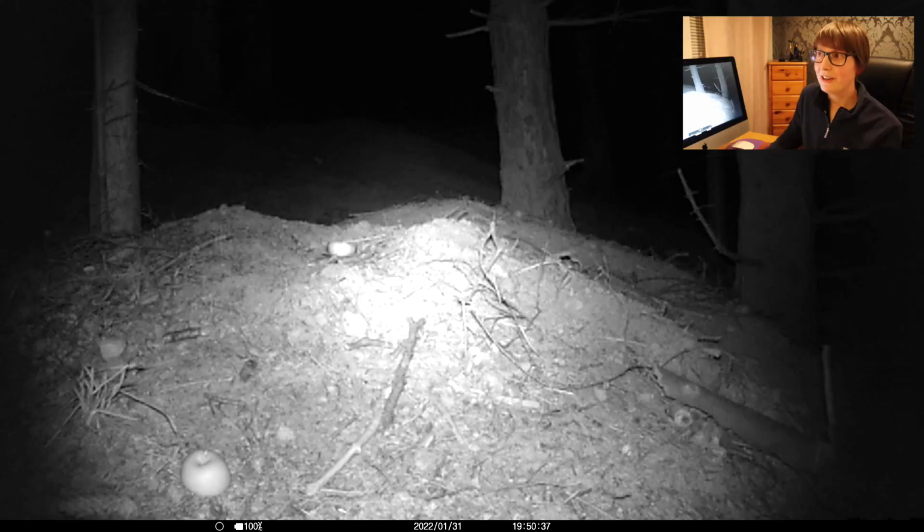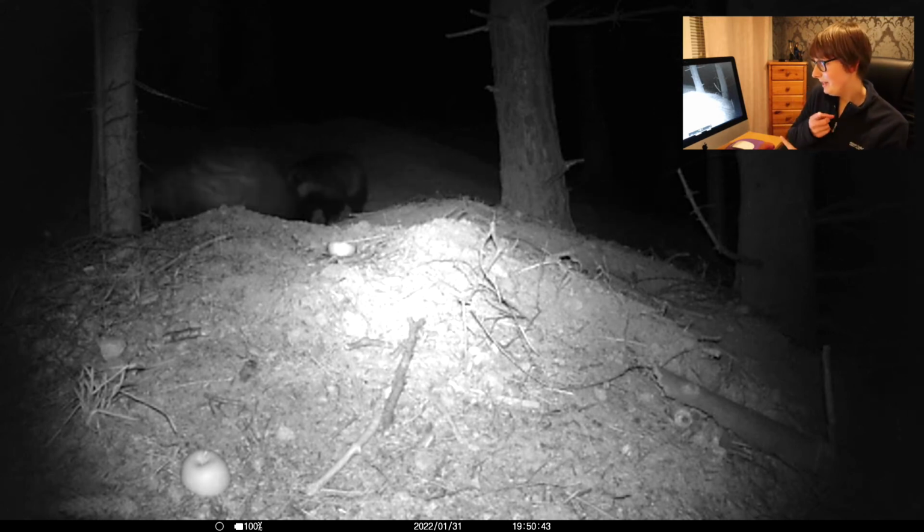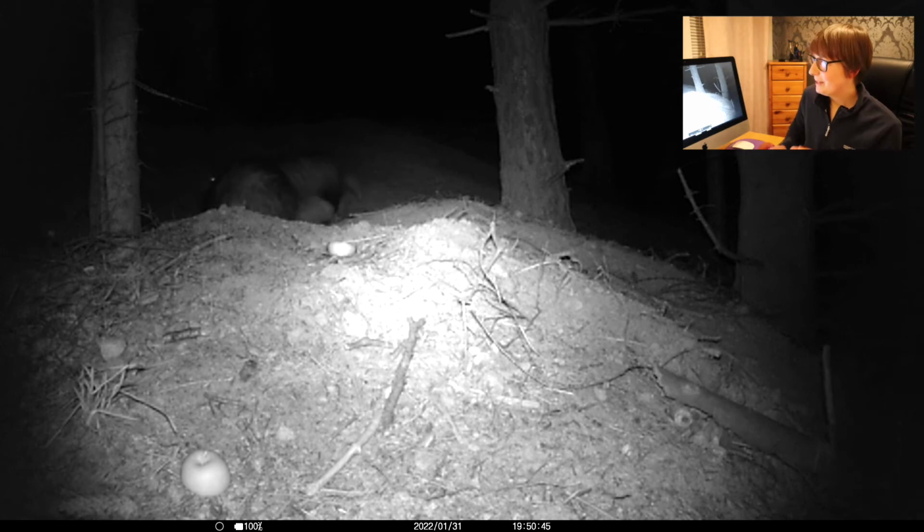So that was the last clip I had on that night. Now we're on the 31st of January. So yeah, I'll play it now. Oh, and I put these apples there, just two. So this is them, Archie and Phoebe, happily running in together. And he's making that churring sound.